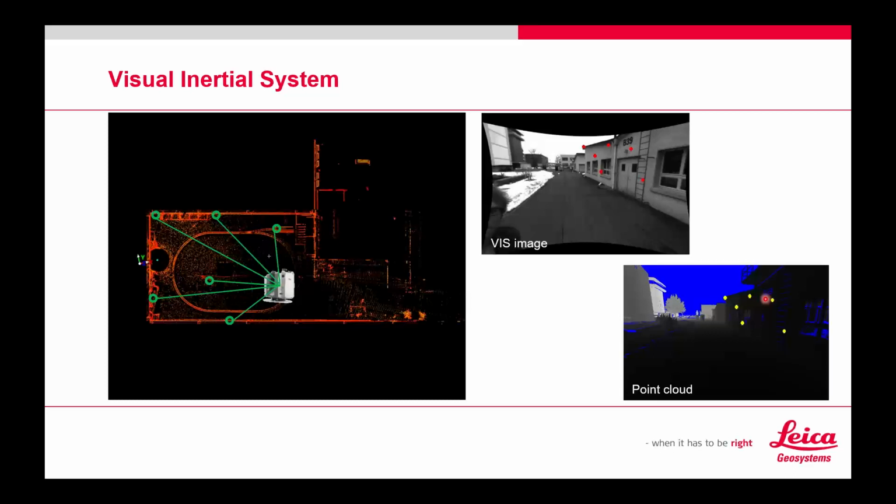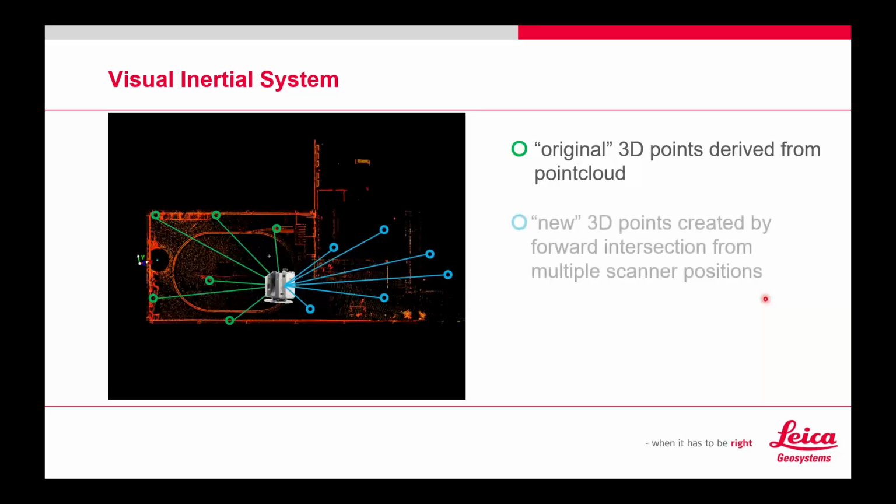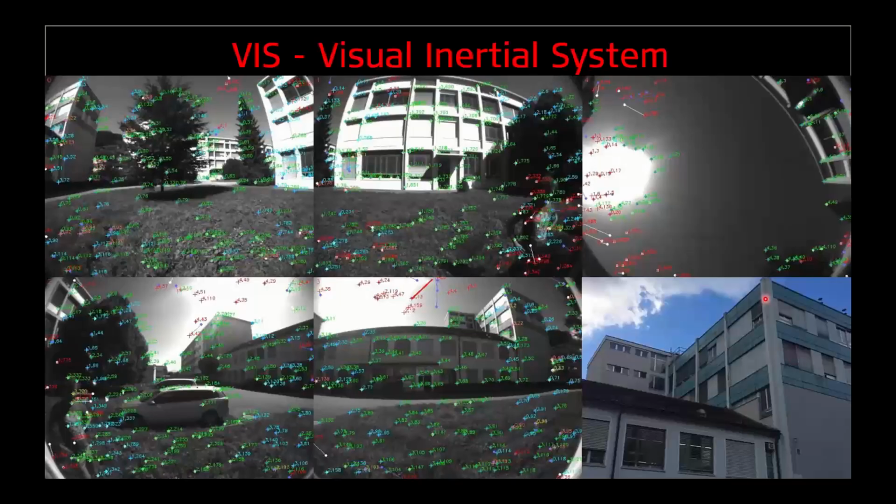The scanner gets picked up, it gets moved, goes to its new setup position and scans again, and picks up new points, new 3D points created by the forward intersection from multiple scan positions. So we've picked up new points based on the scanner's movement. Again, we're moving, and it's going to track not only its original points, the ones it can still see, it's going to track the new points as well for the third position.